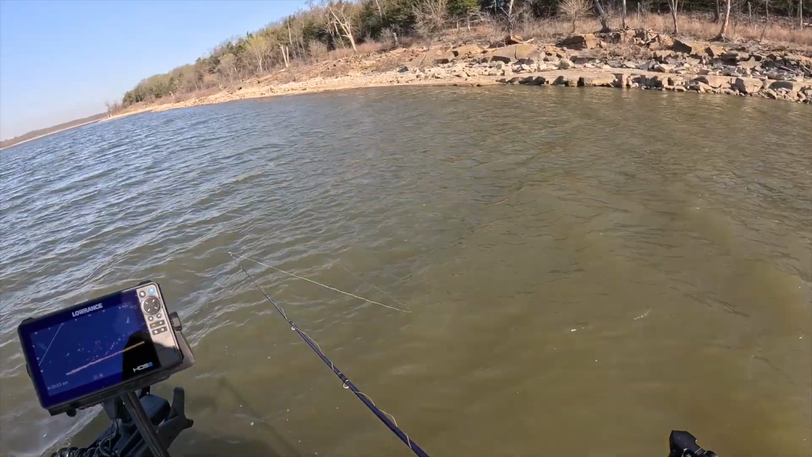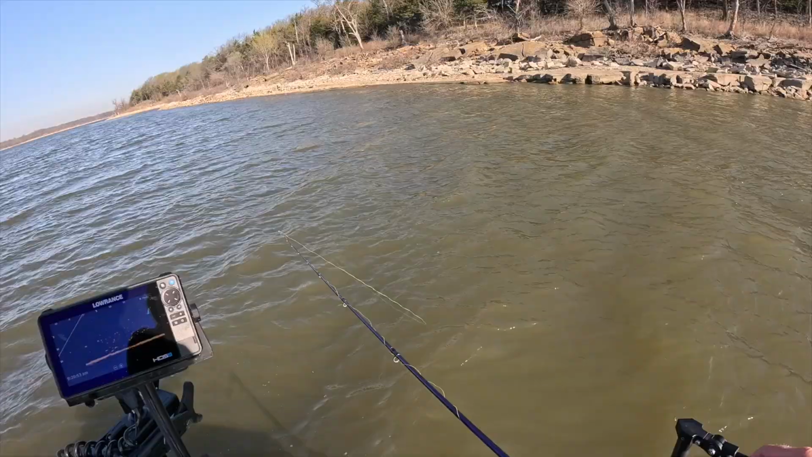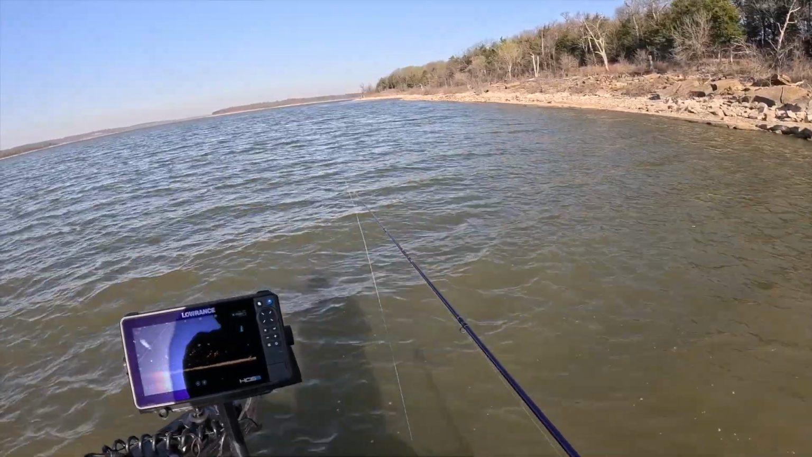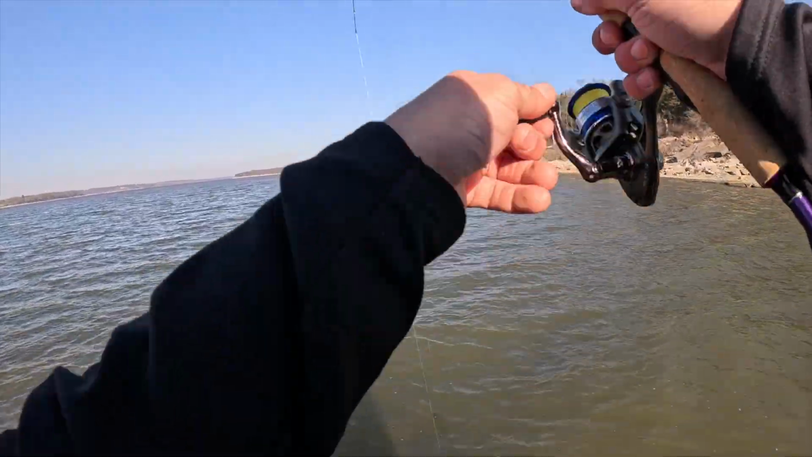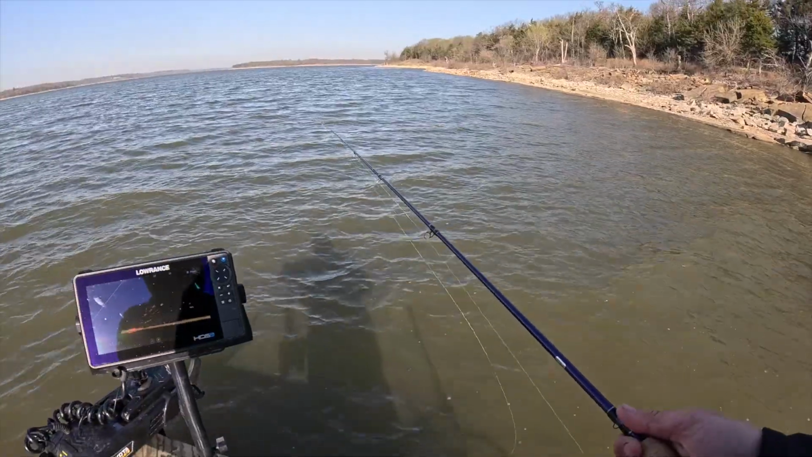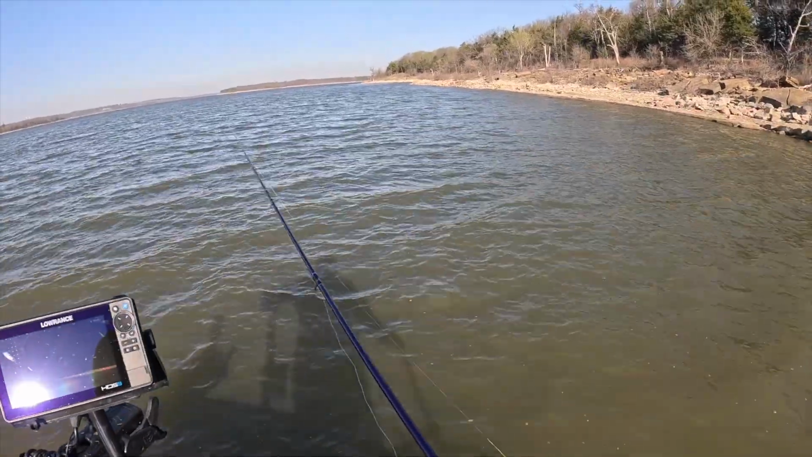The only thing is the 16th ounce jig is going to fall super slow, especially with that paddle tail. Oh, I missed him. Dang it. Oh my gosh, that sucks. That was a good fish too.